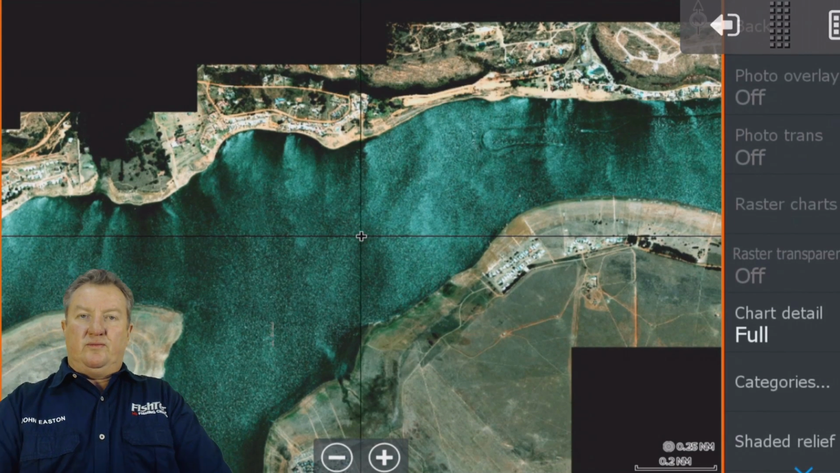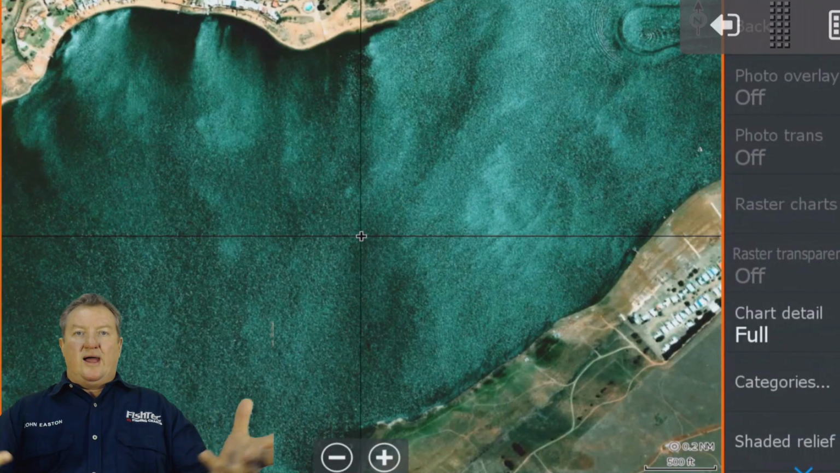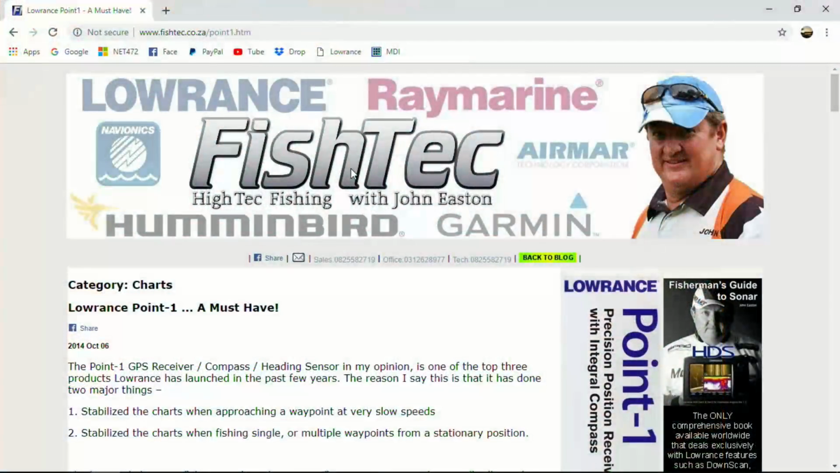So one of the problems with why you need multiple GPS sources on your boat. Let's first deal with that. I wrote an article. Let me bring this in here. Here we go. I don't know if you guys can see that.